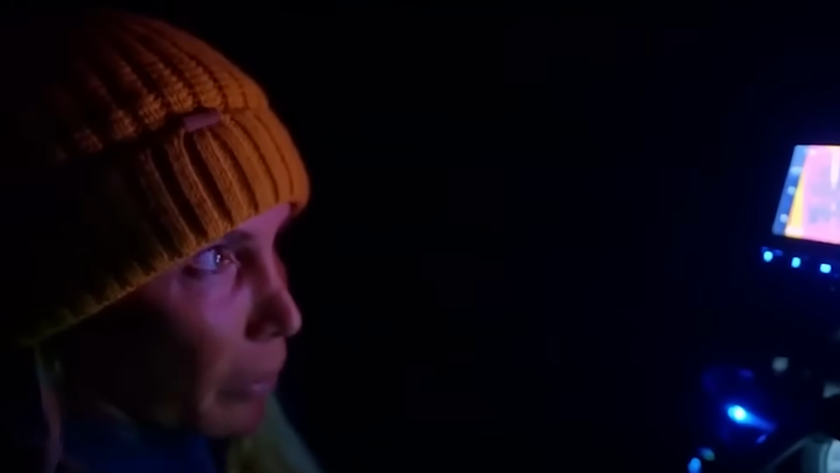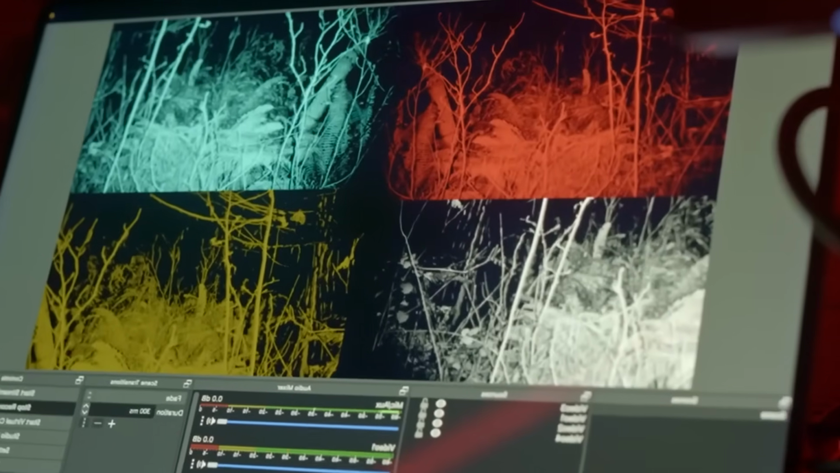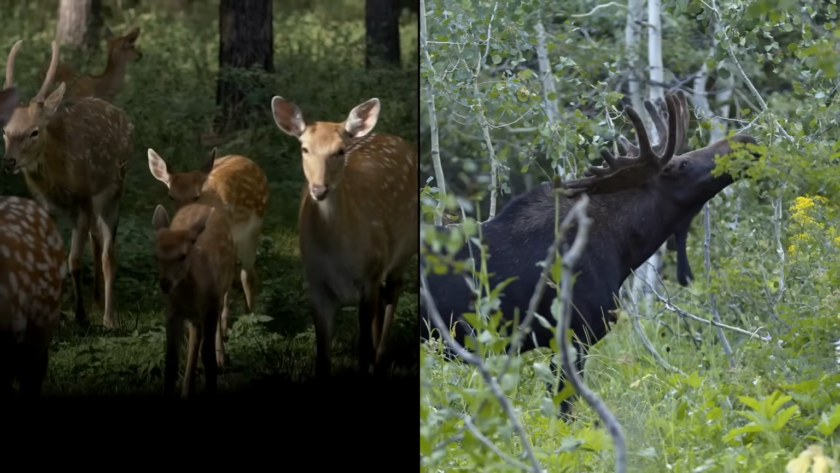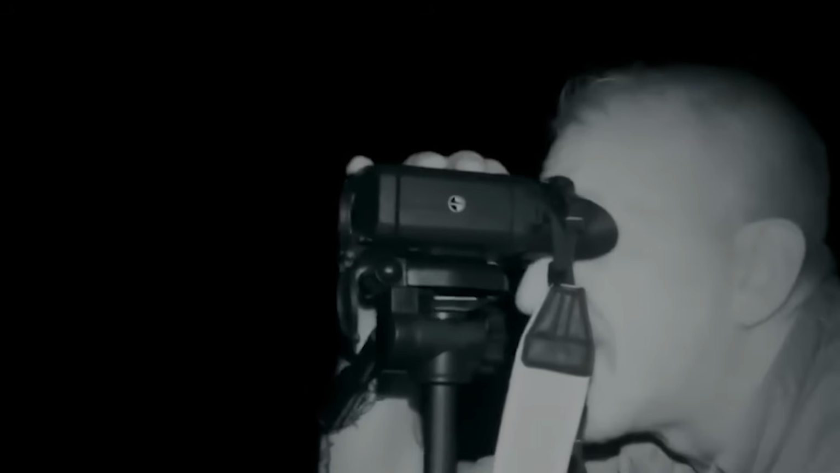As the team continues their search, the thermal camera comes to life, flickering and humming softly as it sweeps across the darkened landscape. The screen glows brightly in the otherwise pitch-black environment, displaying a patchwork of heat signatures, each one representing the warm bodies of animals moving through the forest. The usual suspects appear first: elk grazing lazily in the distance, deer cautiously moving through the underbrush, and smaller creatures darting around in search of food or shelter. These animals are easily visible, their heat signatures clearly distinct, but there's nothing out of the ordinary, until suddenly the